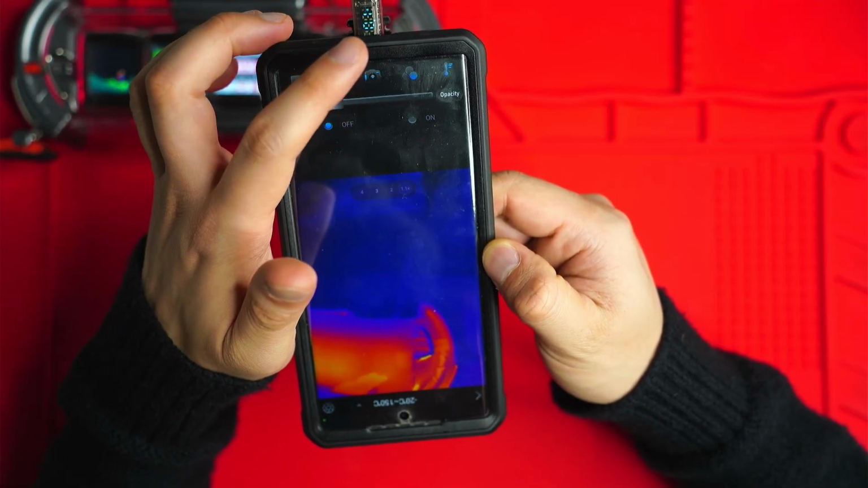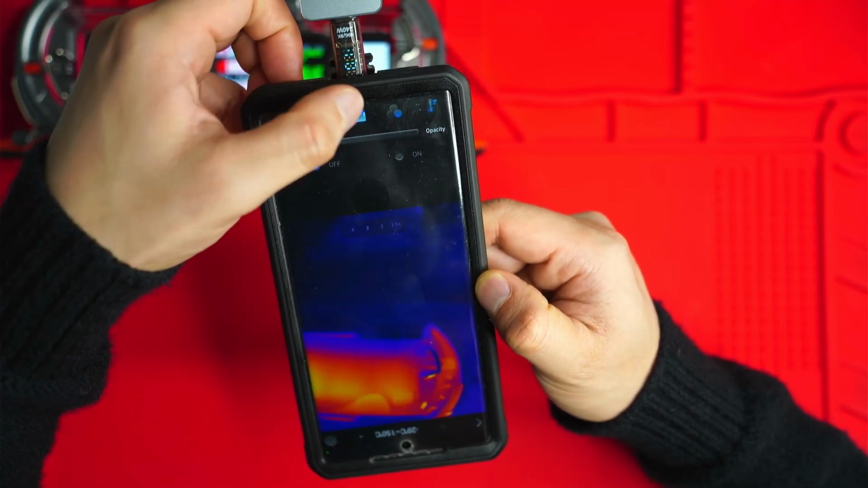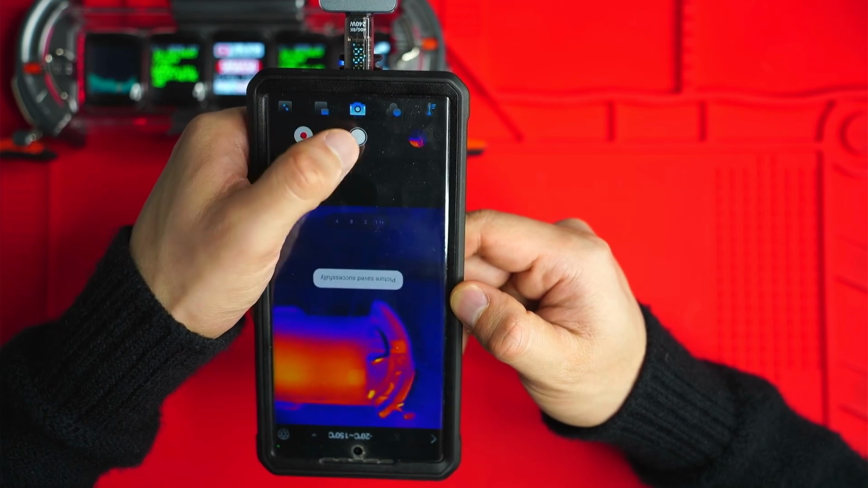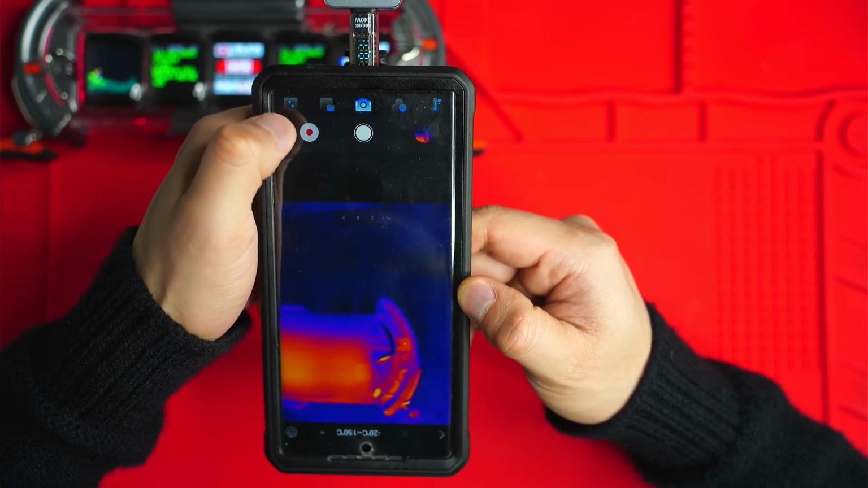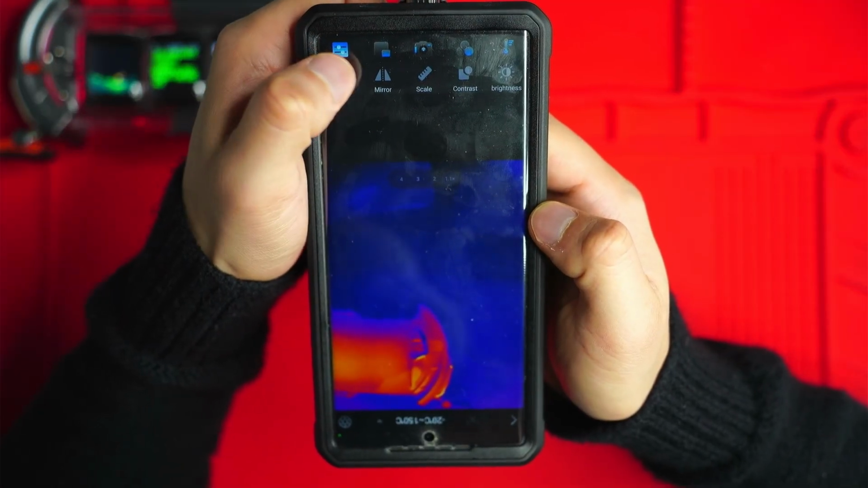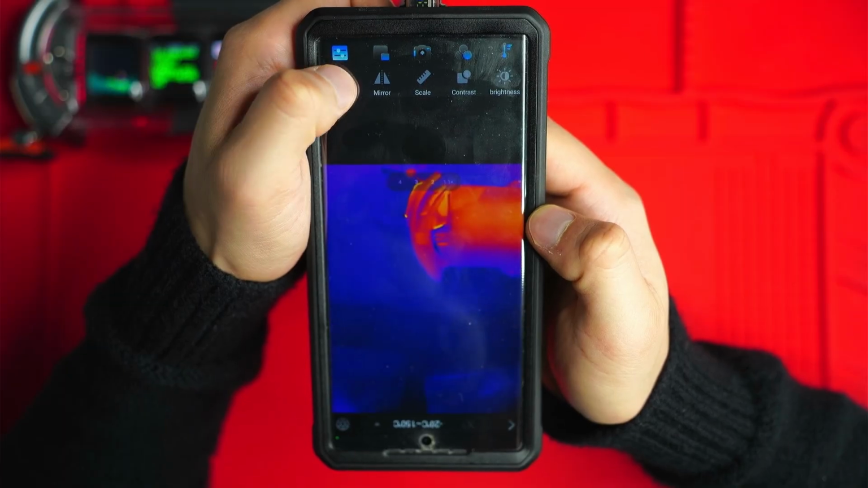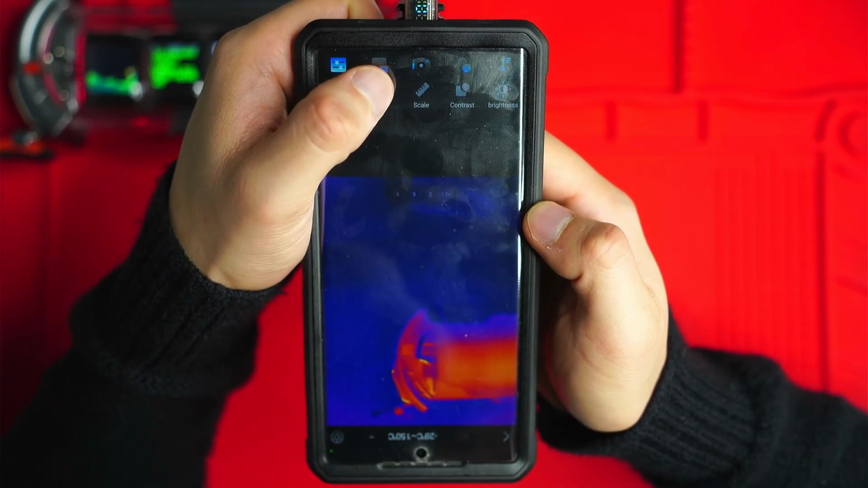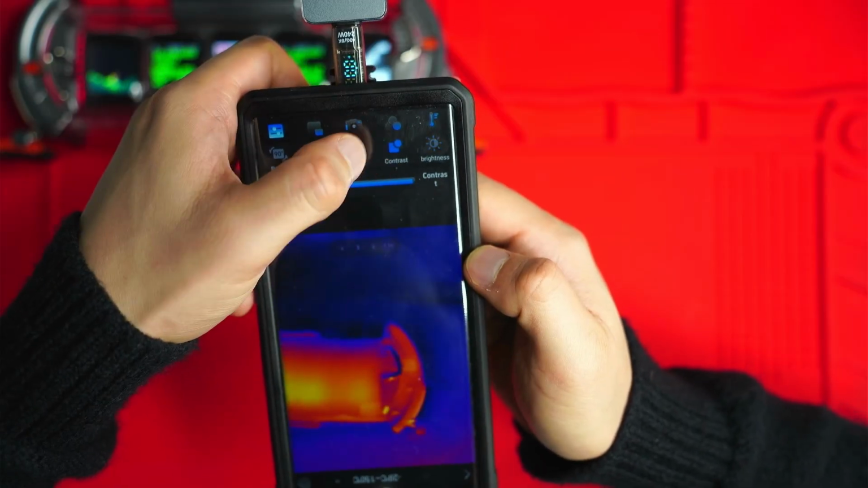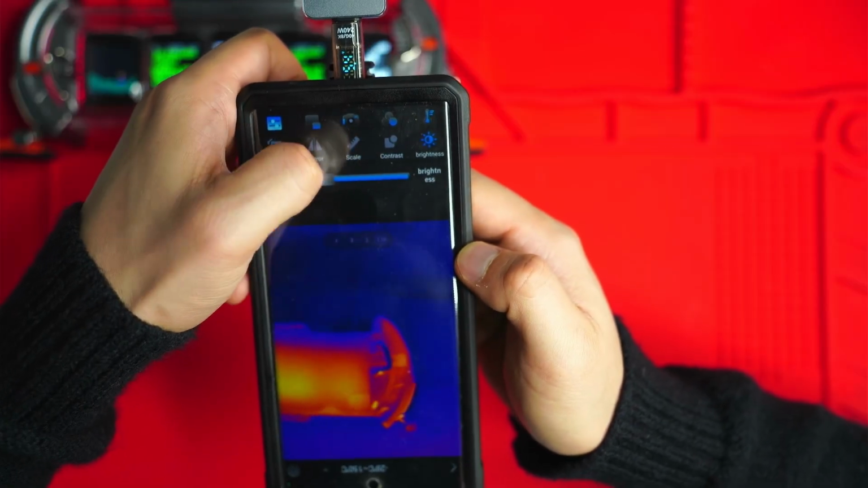You record by hitting this middle button here, and this brings you to this screen, so you can take a photo by hitting that middle button, or you can hit the record button here and then press stop to record. On the left hand side of the screen, there's a few other things, so you can rotate the screen like I've done here. Initially it was facing the wrong way. You can mirror the image as well. There's even a scale set. You can also change the contrast and the brightness here.